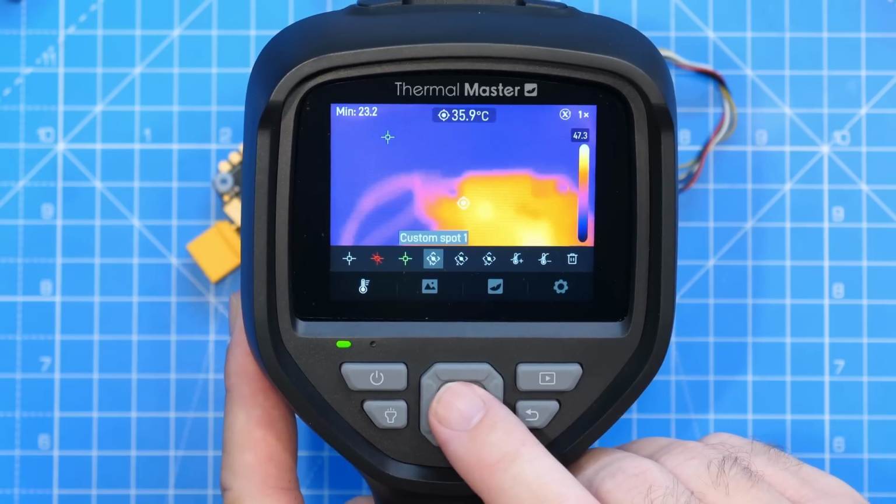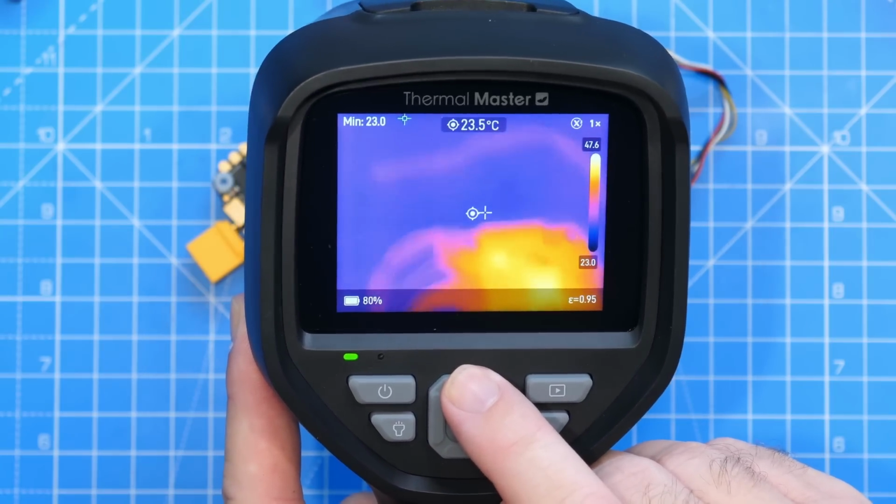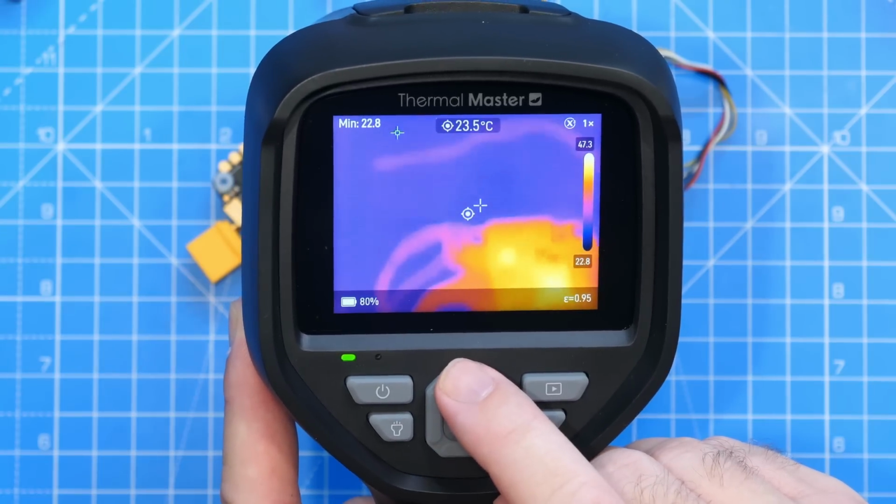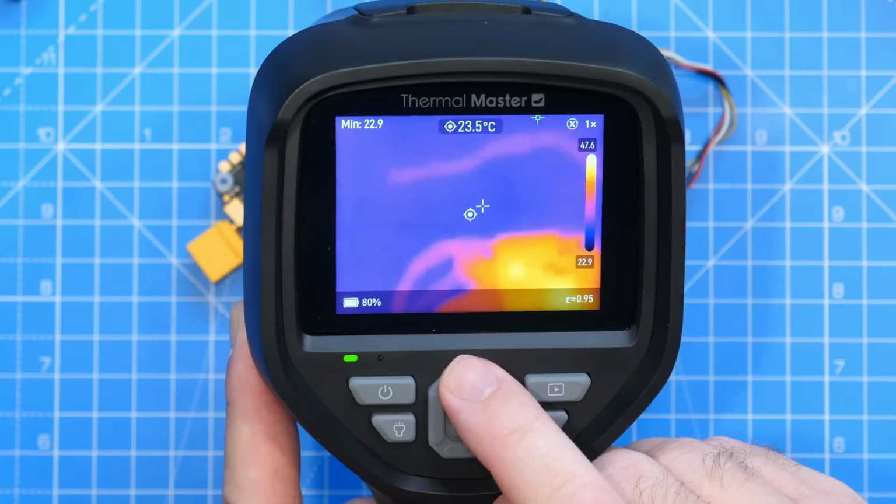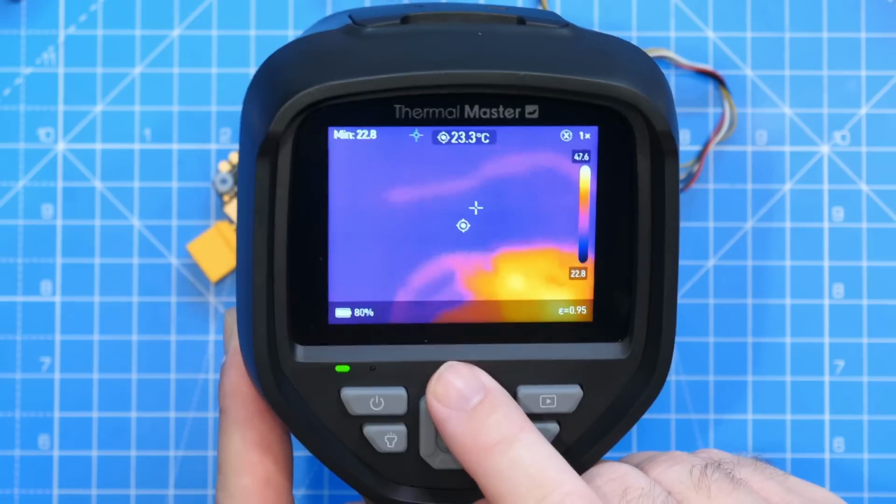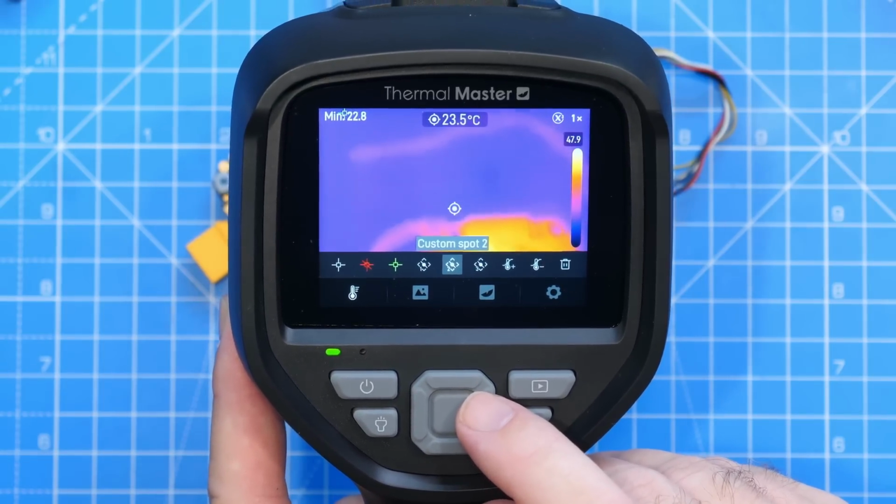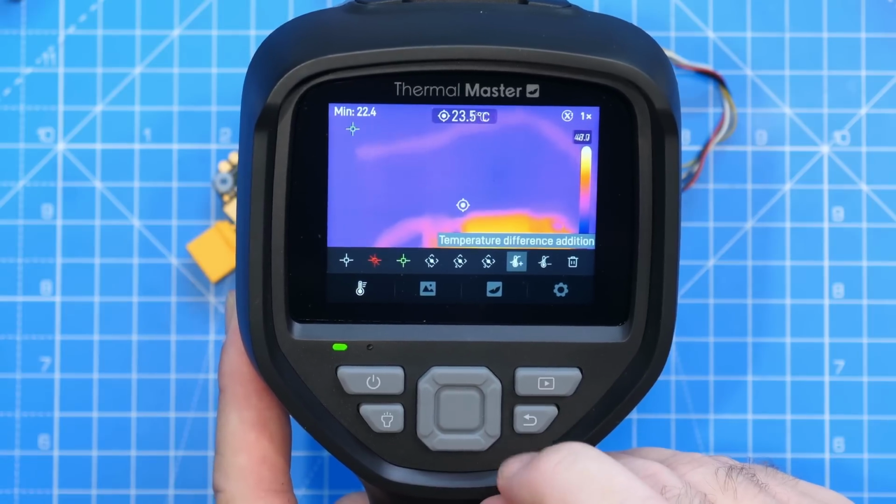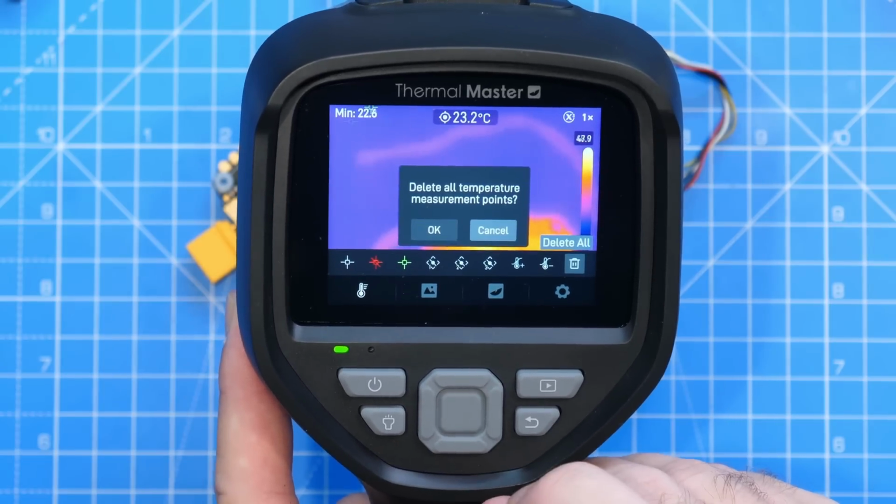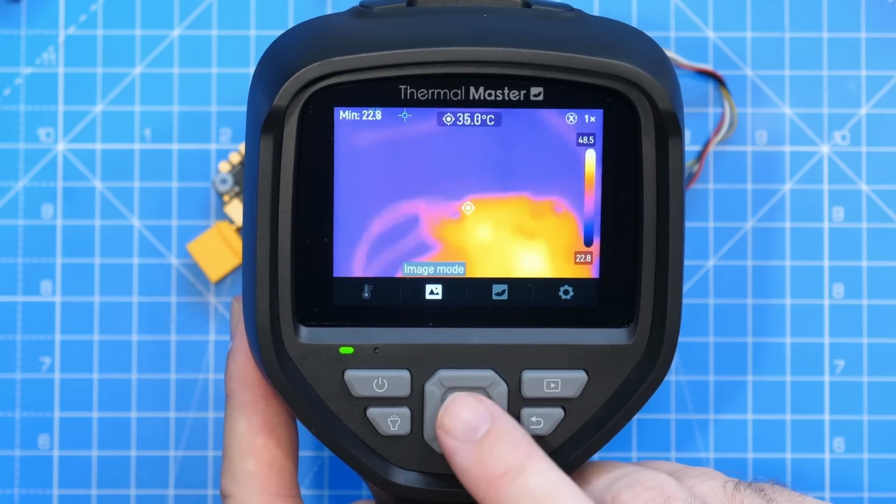You've then got custom spot options where you can set a specific spot on the screen, and you can adjust this with the center button to position it where you want it. It's actually quite slow to move. If you press and hold, it will move, or you tap it lots of times, it does start to move, but it's a little bit sluggish. You've then below this got custom options for custom spot 2 and 3, and then you've got features like temperature difference addition and removal options, as well as the option to delete all of the markers that you've put on the screen.